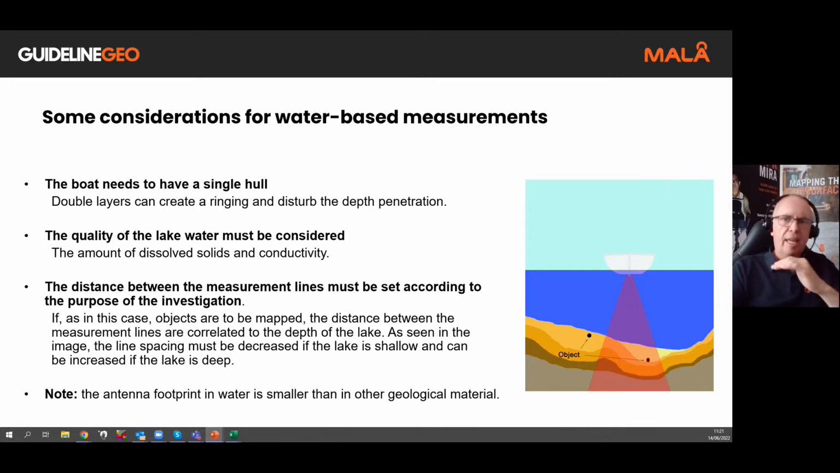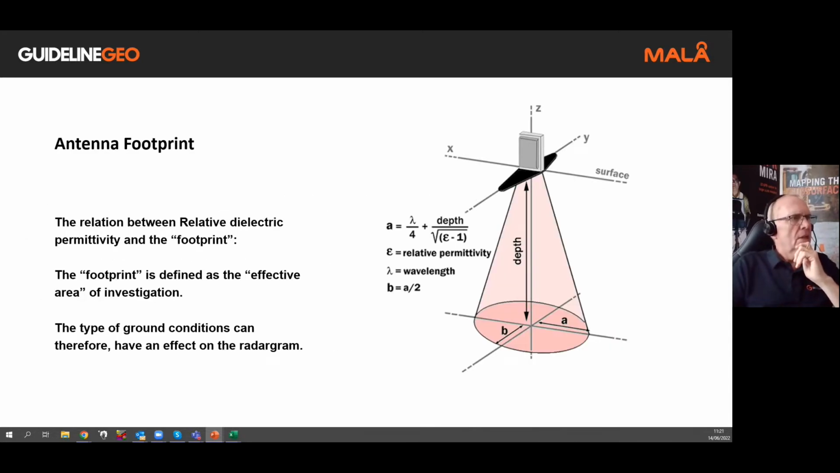But the key thing here is to remember that the footprint in water is much smaller than in other geological material. I've got a worked example of that in a second. But the antenna footprint will vary. This beam of signal, in effect, underneath the antenna itself, will change depending on the material type that the signal's passing through. So there are a few factors that we need to take into consideration here.